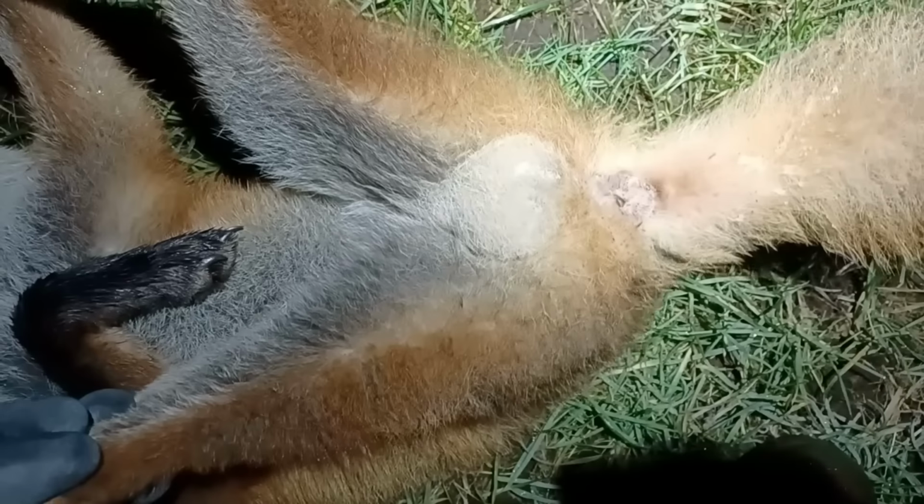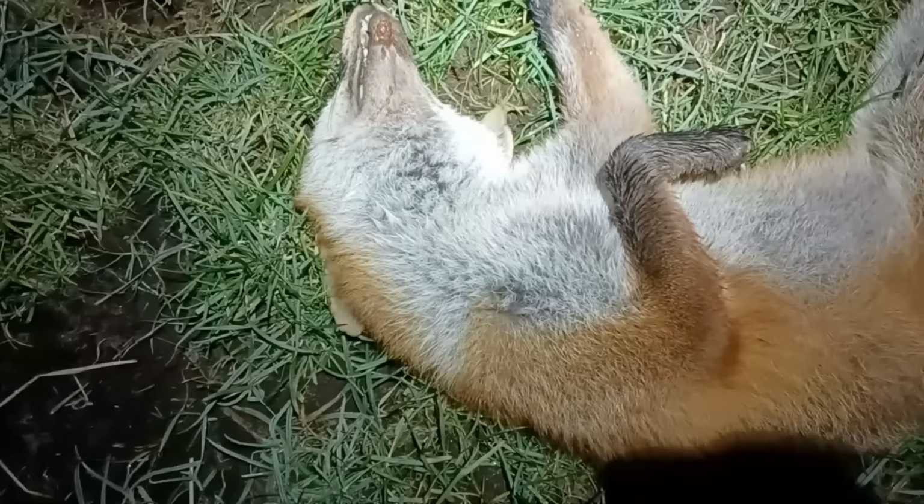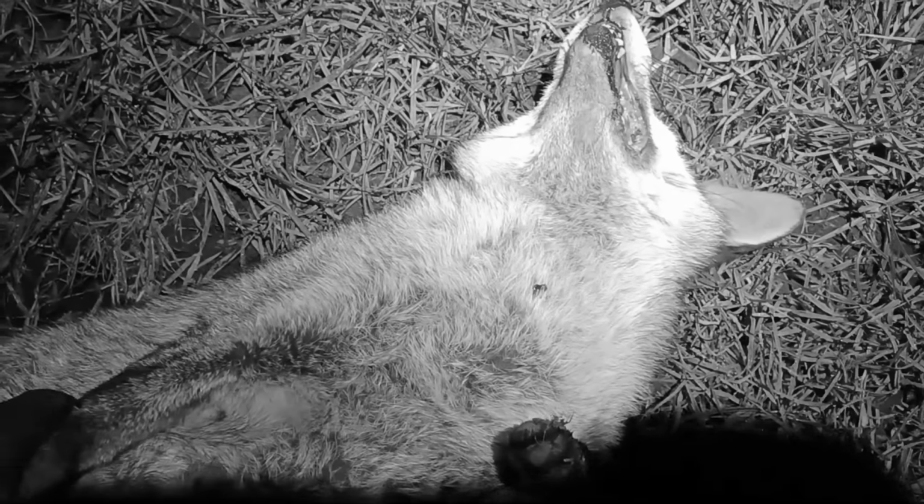Dog fox, that's the first one I shot. Clean shoulder shot, if I can get it turned over. This is the second one I shot, the one that came running into the lipsqueak. Looks like I got it fair in the chest. And it's a vixen.